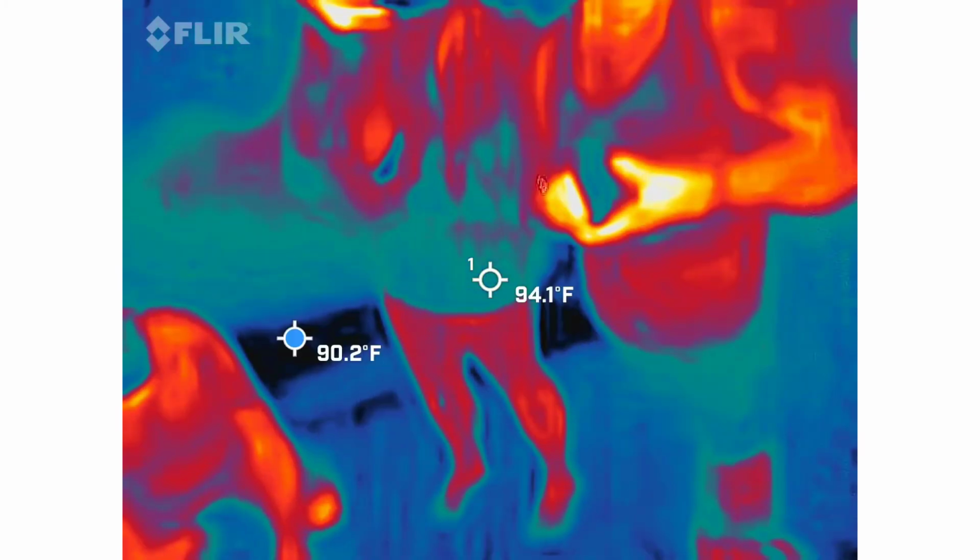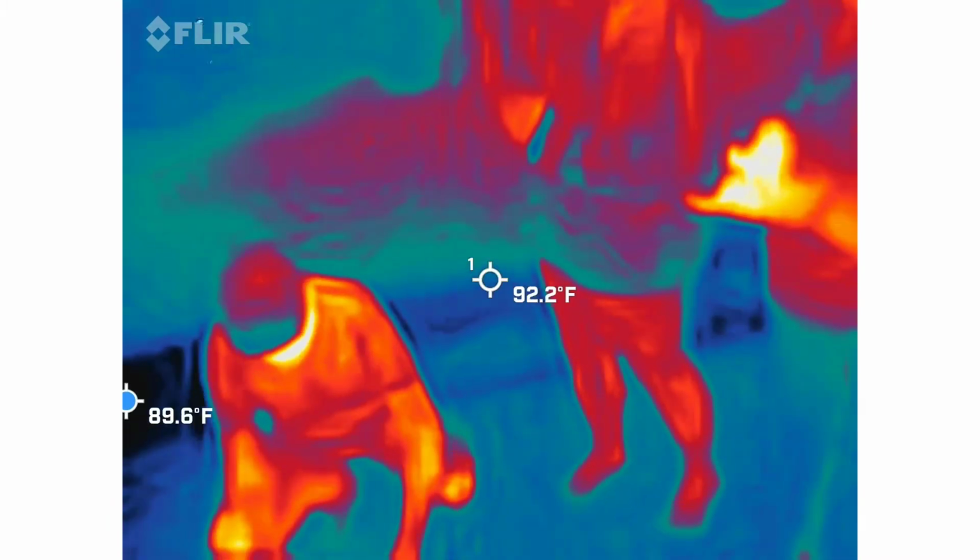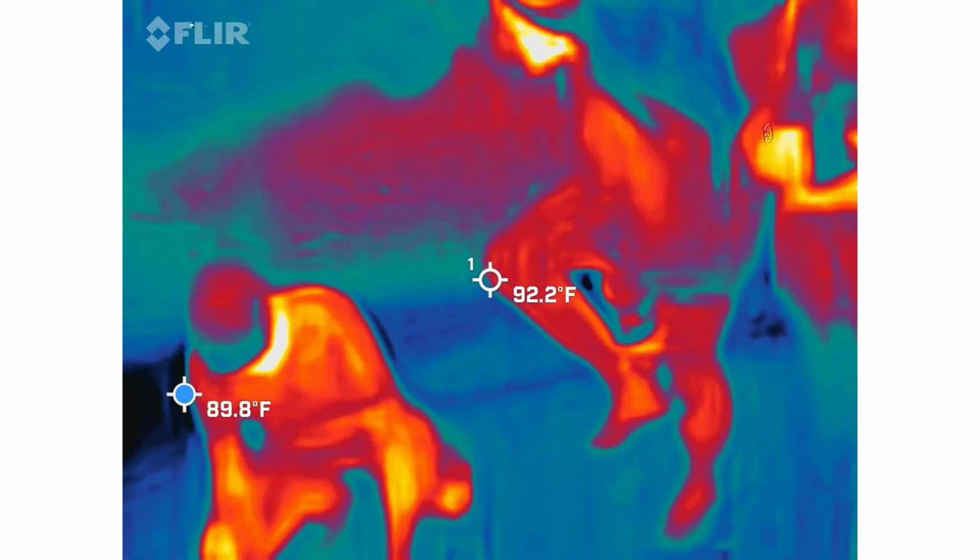Unmuted. What's that one here with? Where's the volume?